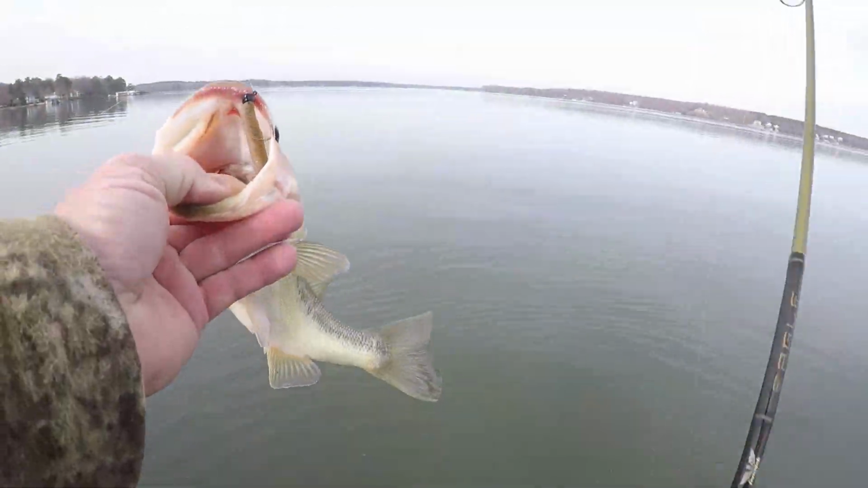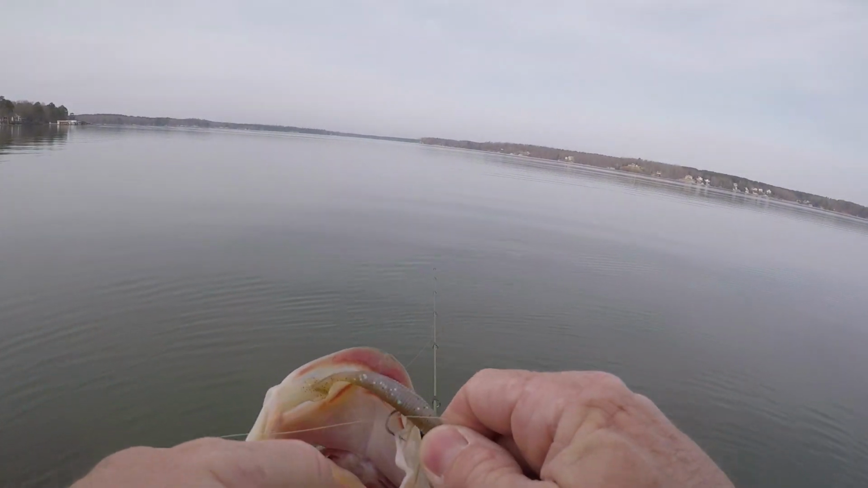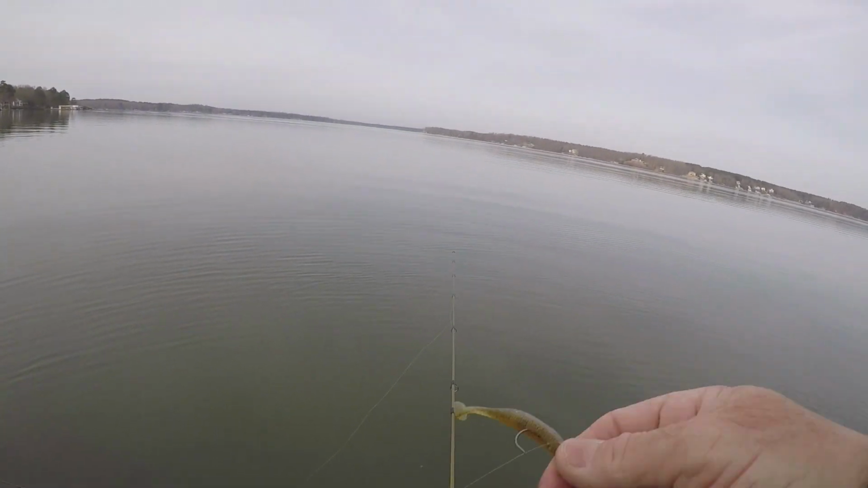Oh, look at his mouth. Here's this little bait. Look here. This is why you don't get rough on them too. See, it's a little prism shad. It's called a prism shad. That's what it's called.